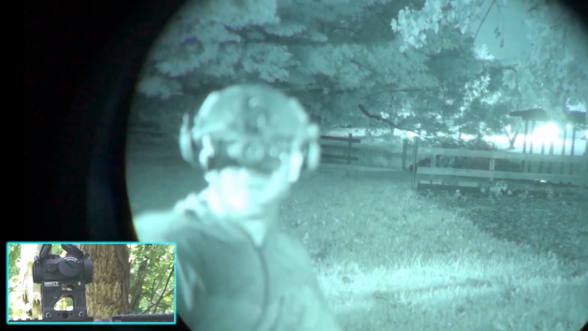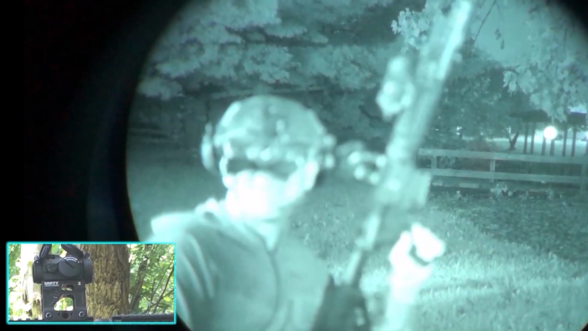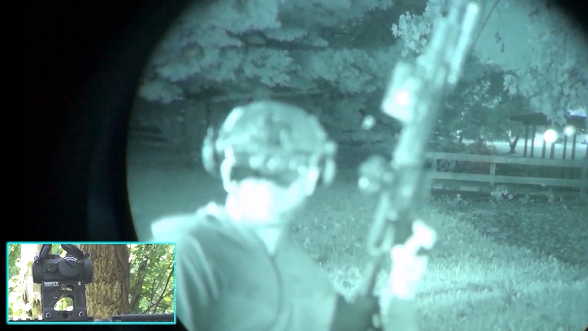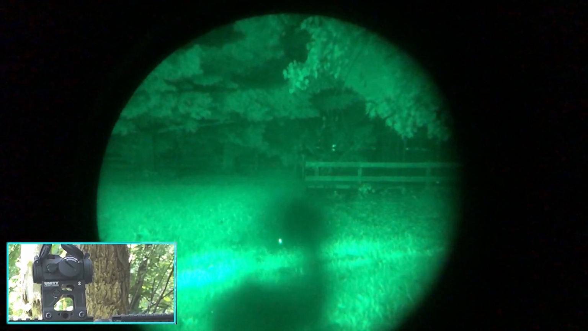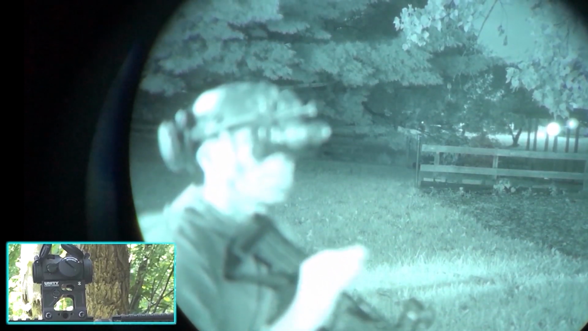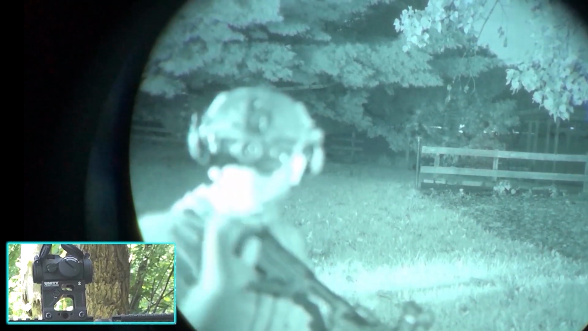So I really don't want to like this. I want to hate it. This is the Unity 2.26 mount. It's an Aimpoint T2 on a Unity 2.26 mount. Yeah, that's a lot of 2s and T's and 2s. So let's see. Well, surprise, surprise. It works, doesn't it? It works. I have a minimal bit of outer ring blur.